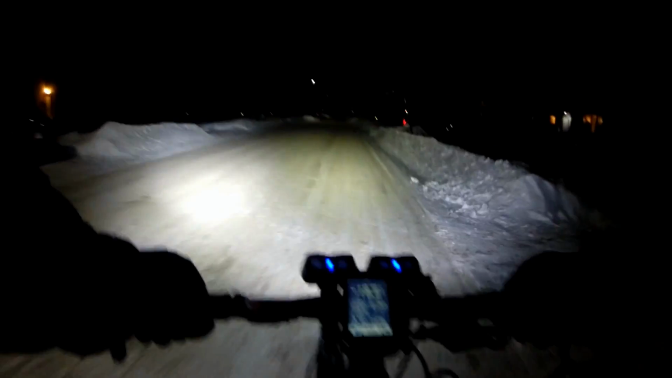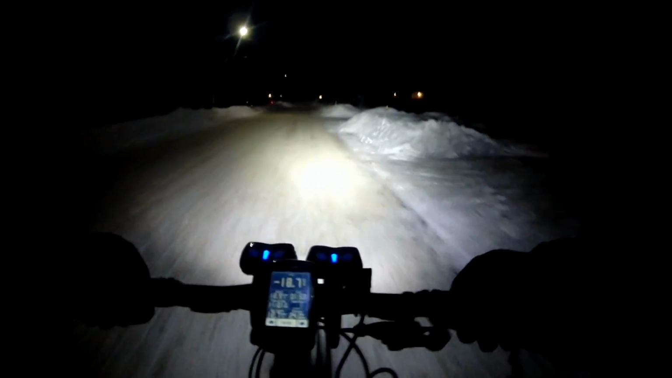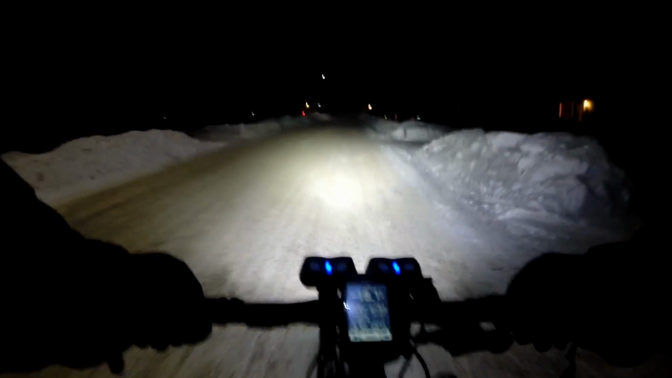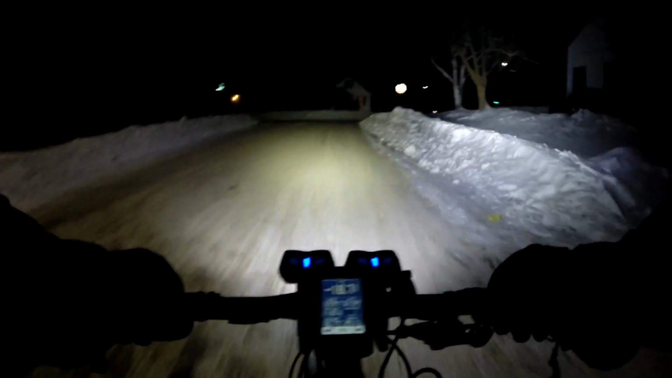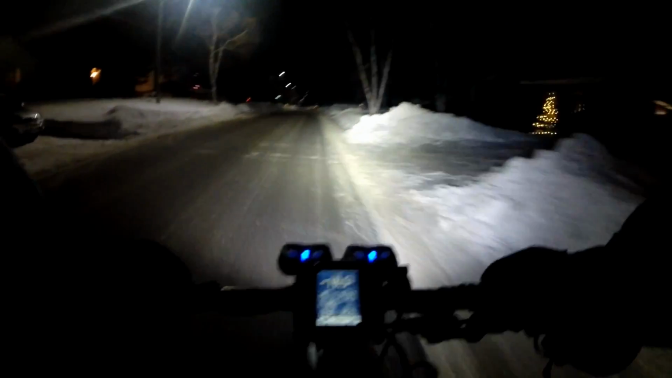Alright, so we left all our trail systems tonight and we're on the roadways home. So this street is just completely, totally hard-packed snow. Not quite ice, but not far away from being compressed into ice. This is the kind of stuff that studded tires will still help you on. This is a side street, of course. If you get onto most of the main streets, that's going to be exposed pavement.